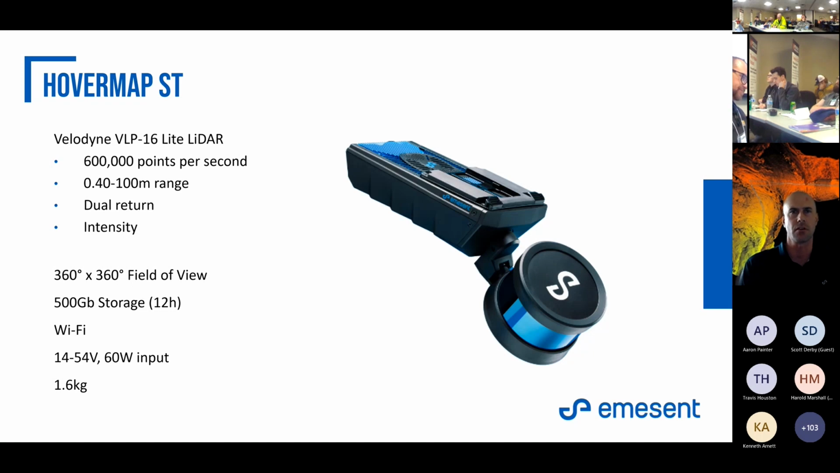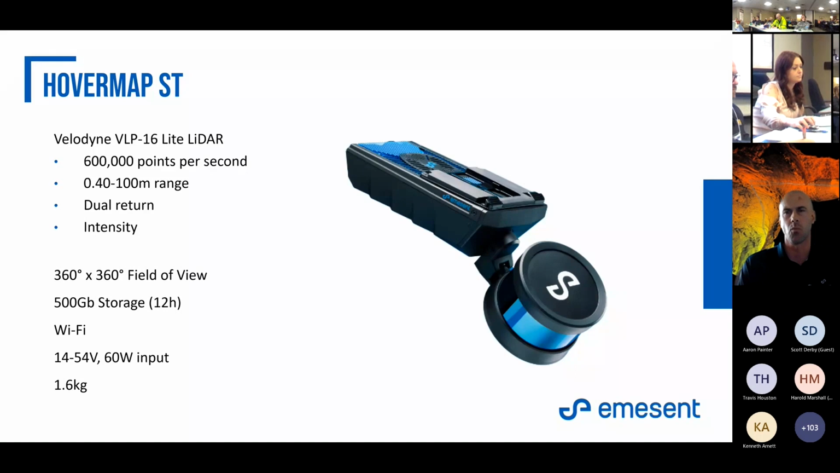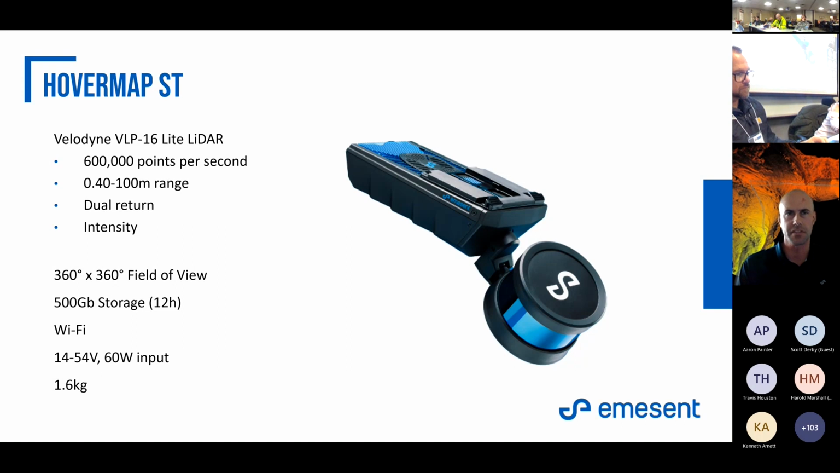Something to note between our Hovermap STX, which is our newest model, and this one, the only change is the sensors. So something that's come up is accessories are going to be forward compatible with our newer products. Essentially the bones of the Hovermap is going to be the same. There's a 500 gigabyte hard drive where it stores all of the point clouds on board. It actually emits a Wi-Fi signal, so you can follow along on your tablet or phone. You can actually see in real time, with a decimated point cloud, what you're scanning. At 1.6 kilograms, that's noted.